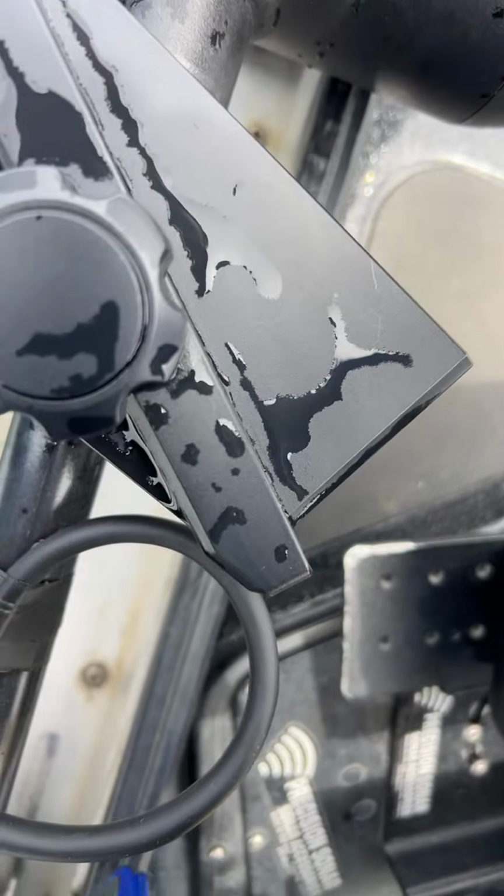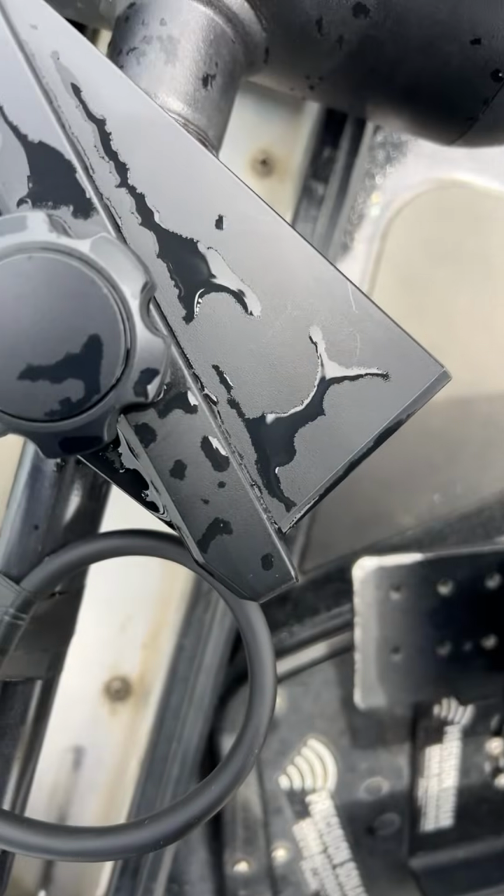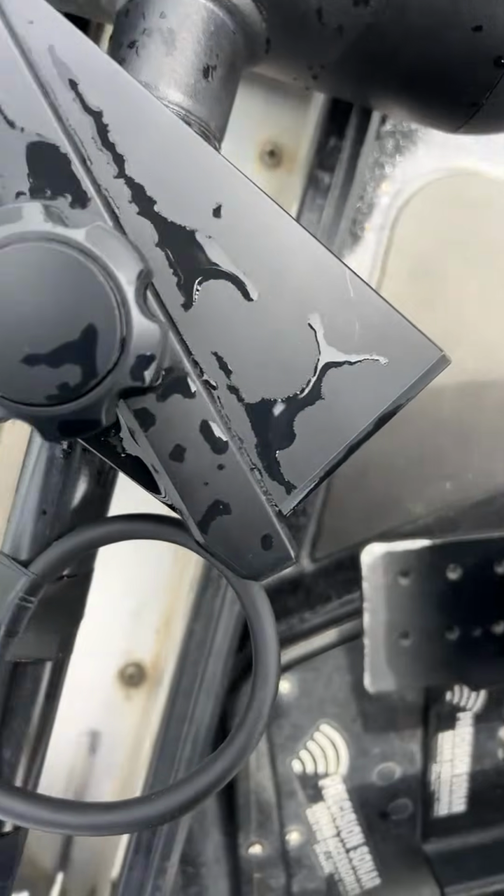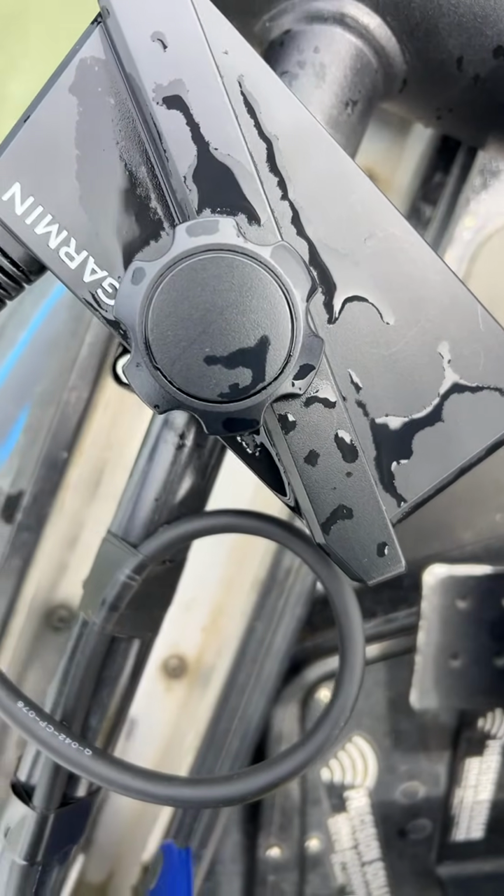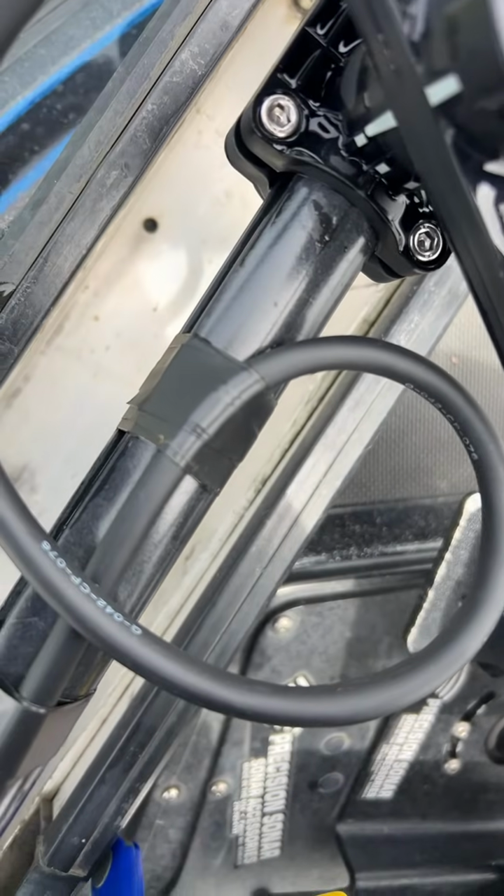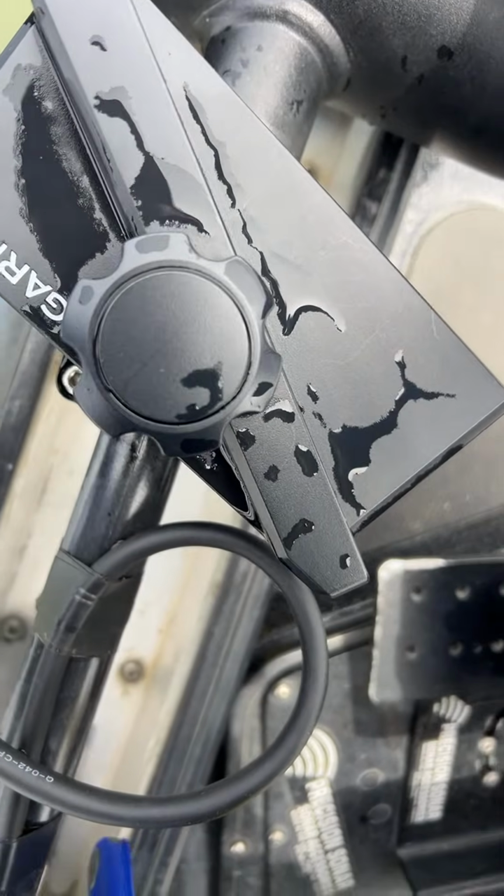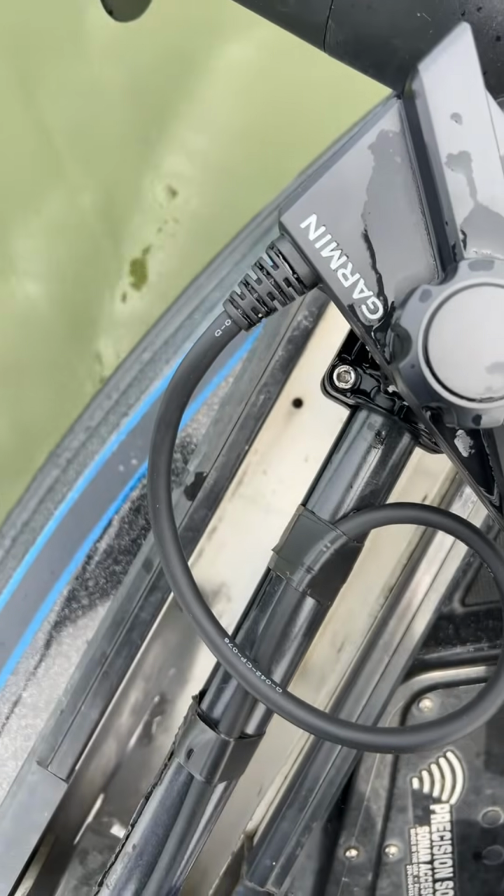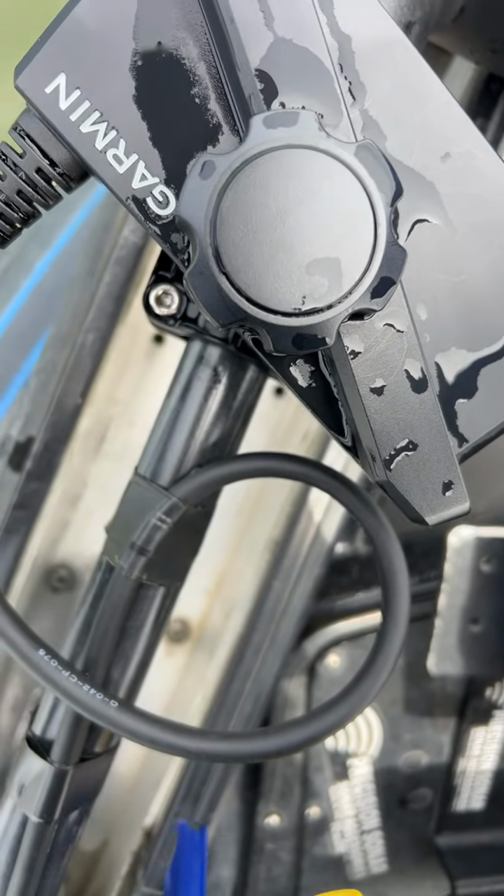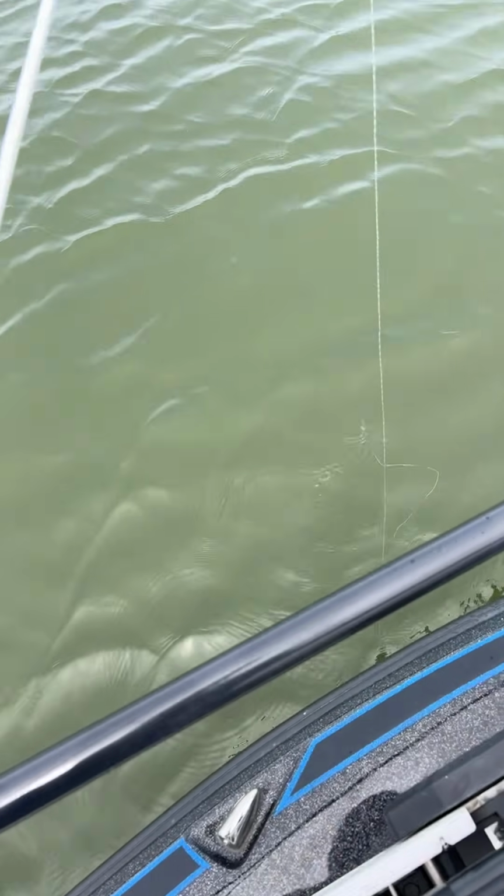And I'm not gonna retie this yet. I'll keep using it, playing around. If I break off, I break off, because this is just practice. I'm just trying to see if I can get bites on it. But for tomorrow, I definitely have to have this retied. All right, there we go. Back in action.